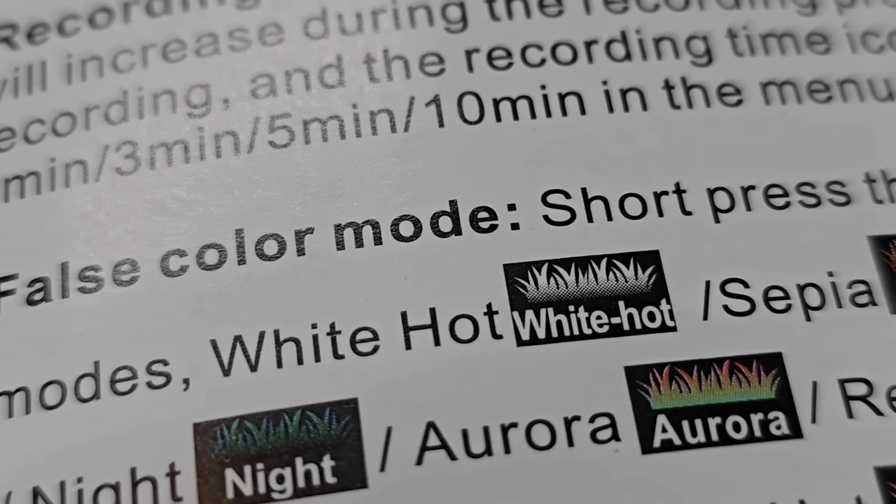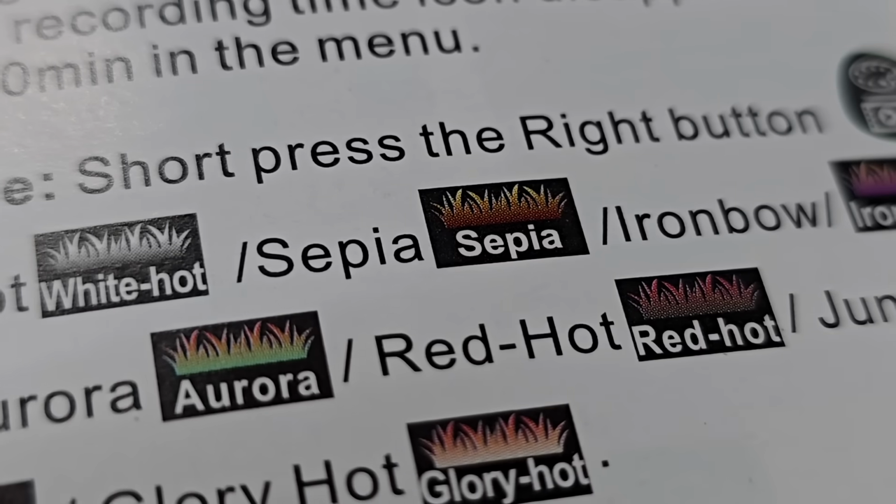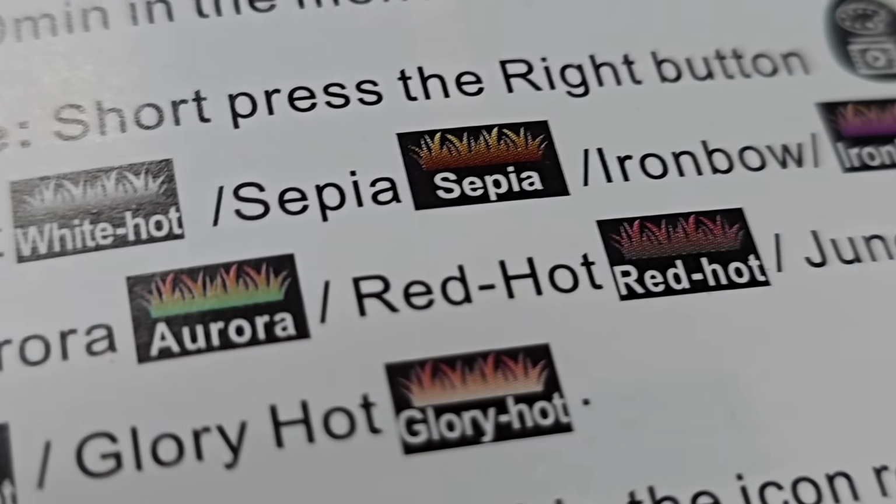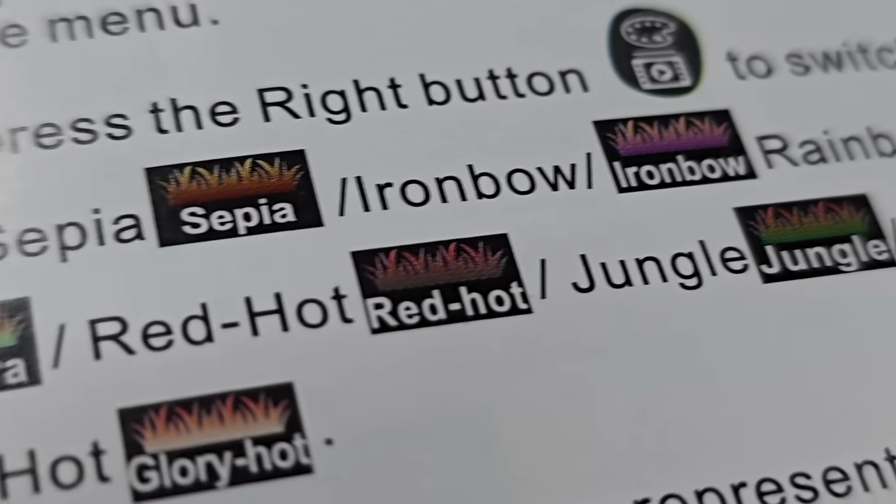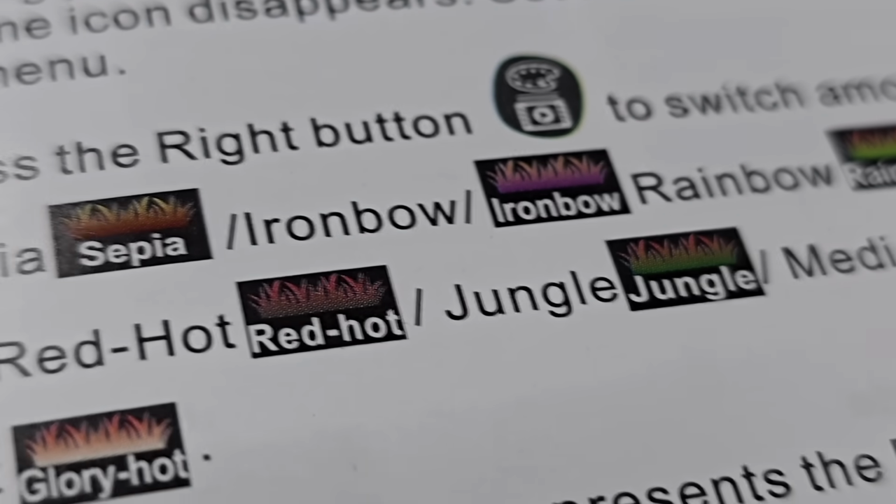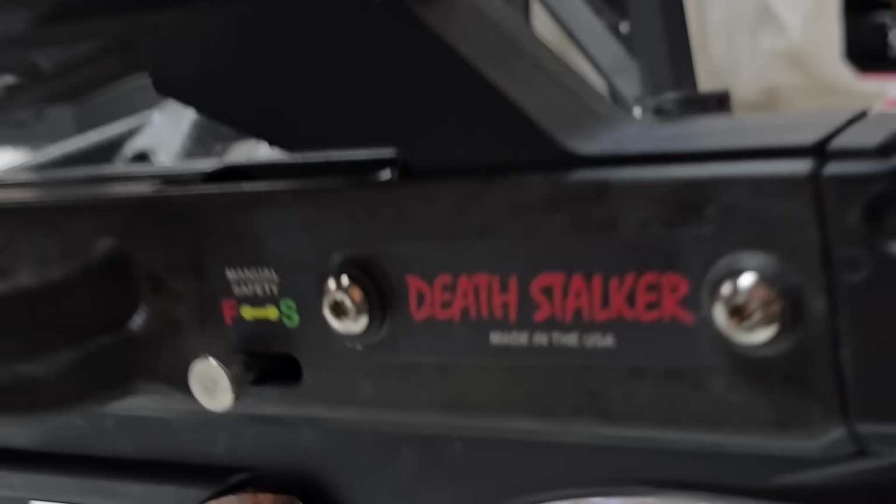False color mode is just your ability to change between these different so-called modes. Sepia gives you that old westerny look to it. White hot is the black and gray that you've been seeing on the screen. What I really like is I tried jungle. I thought that would look like the Predator movies. If you had a body in there, it'd be all orange. So that would look really good. But what I really liked was night, because that gives you that found footage look, the green and black.